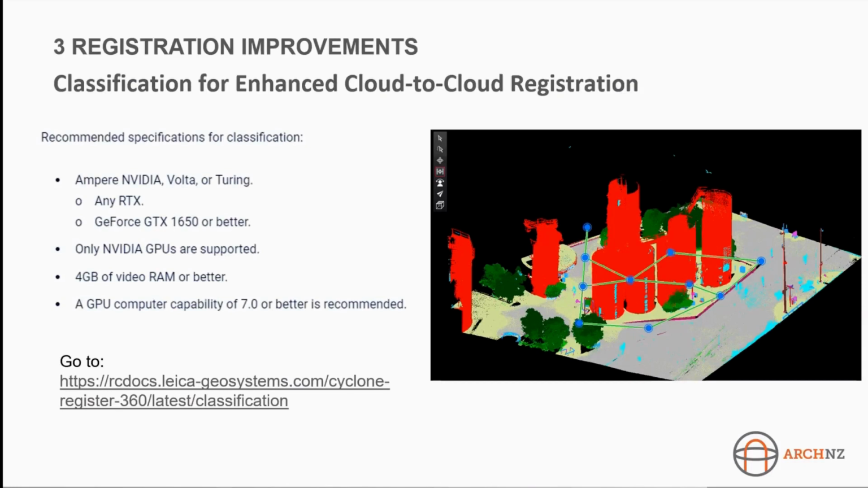So on to the registration improvements. There's quite a few registration improvements to go through. The first one is around the classification being improved. One thing I would mention is a lot of people ask me why their classification isn't working, and it's usually just because it's not been installed.